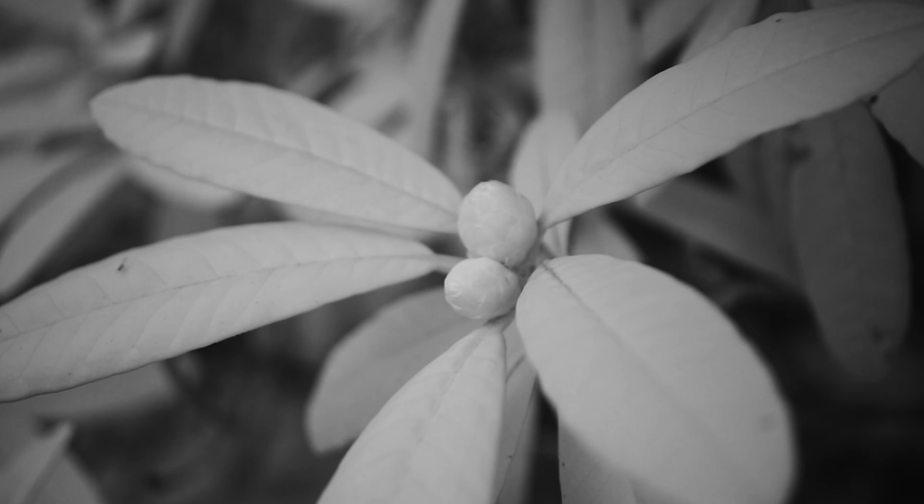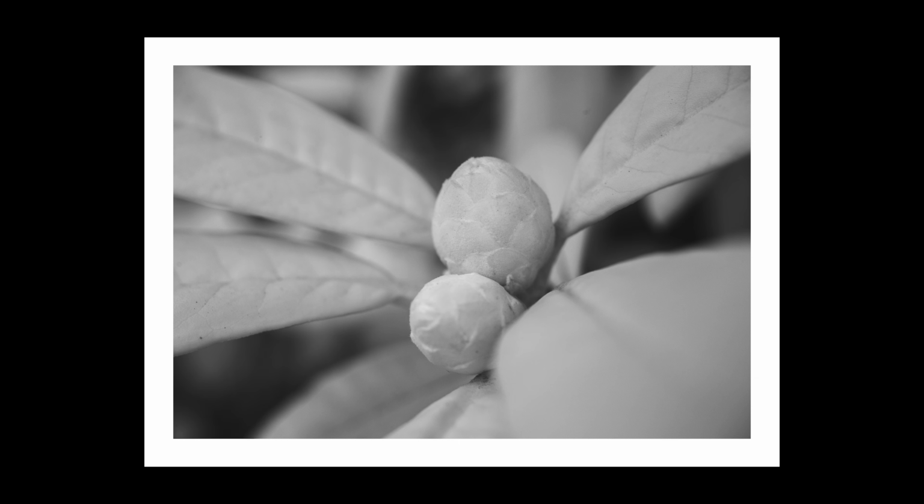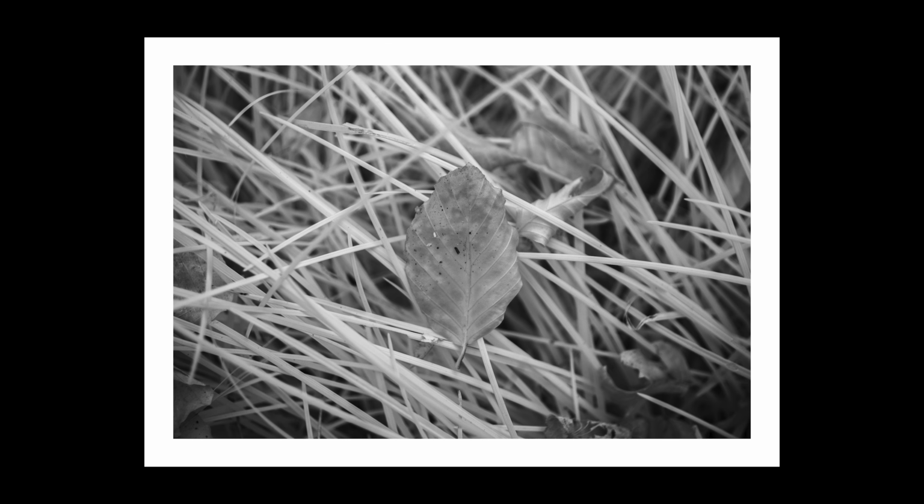But the sort of macro photography that I was doing on that day really involved filling the frame with those plants and flowers. And of course, in infrared, that basically just meant filling the frame with a load of white. In a color image, this shot would be a nice, colorful flower against a green background. But in infrared, it's just 50 shades of gray, and not in a fun way. And the same thing is true here, and here.